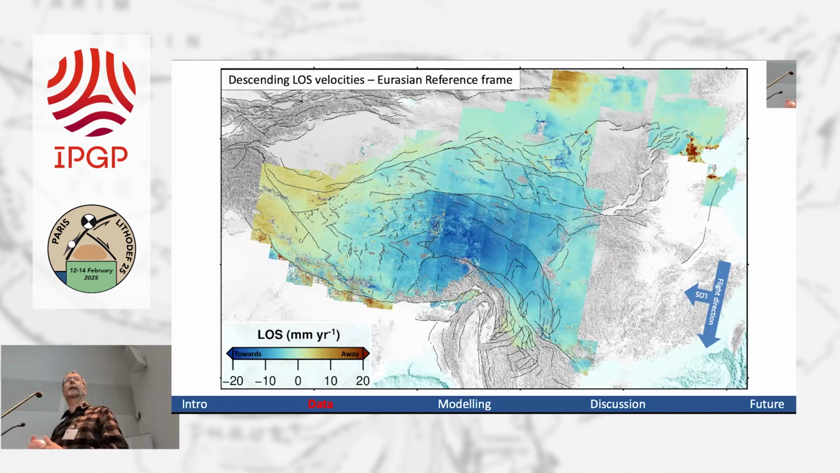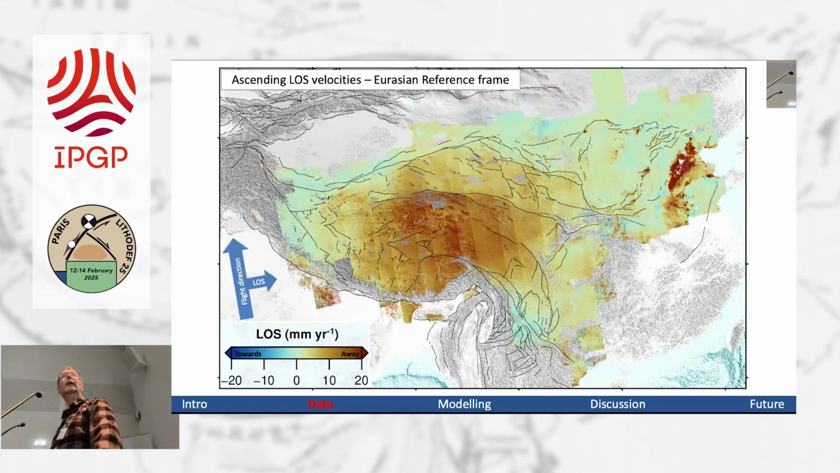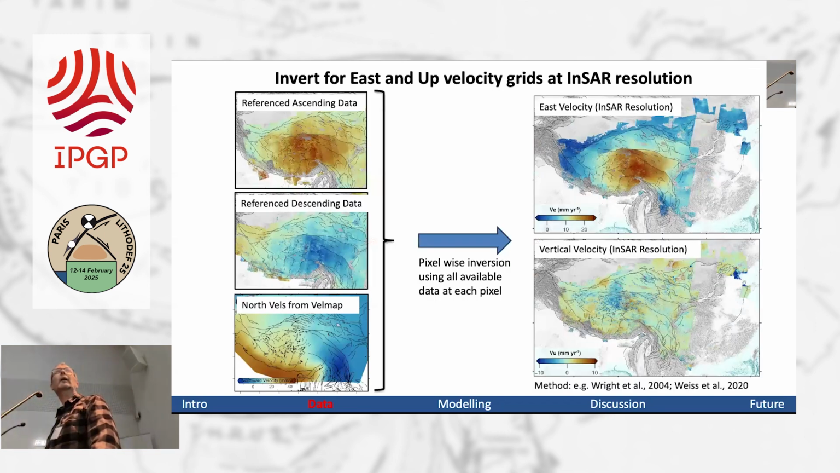This is data as the satellite goes from north to south. You can see blue is motion towards the satellite, so you can see that eastward movement of Tibet there. If we look at the data acquired as the satellite goes from south to north, it's looking to the side again, so we see the opposite color because Tibet in this case is moving away from the satellite. We then combine those on a pixel by pixel basis, the ascending data and the descending data. You'll note we've only got 2 observations at InSAR resolution, so we can only really get 2D.